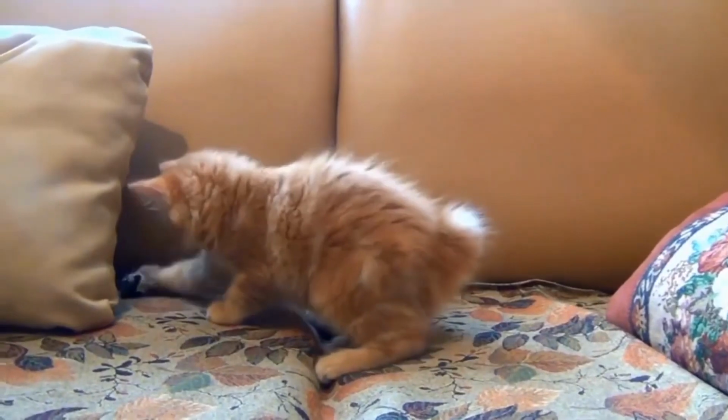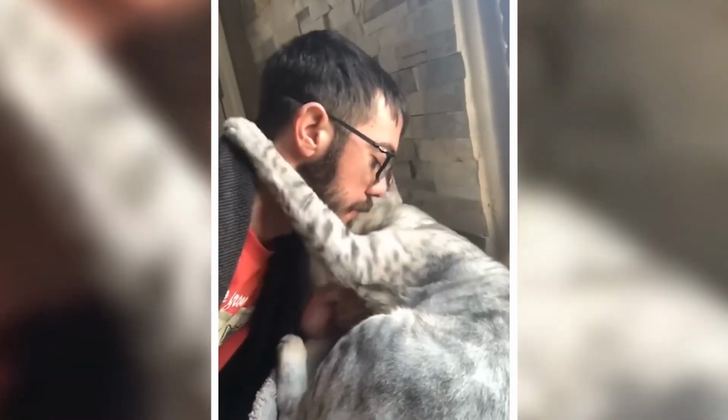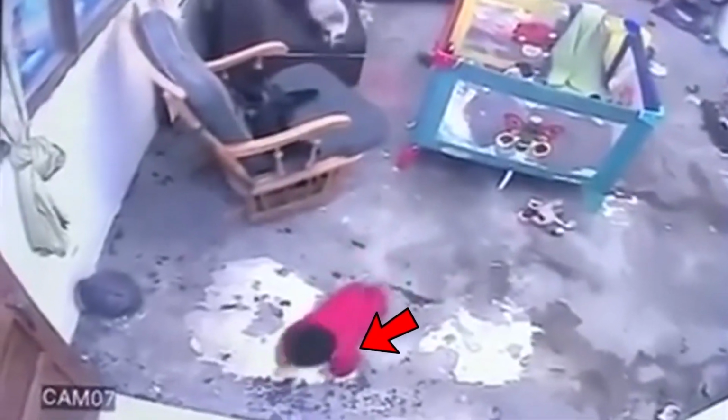You might think of cats as grumpy creatures, but don't let that fool you. They actually care about us as much as we care about them. Just check out this clip where a cat saves a toddler's life. The baby was headed straight for the stairs, but the cat sprang into action and rushed over to prevent a nasty fall. What a brave kitty.